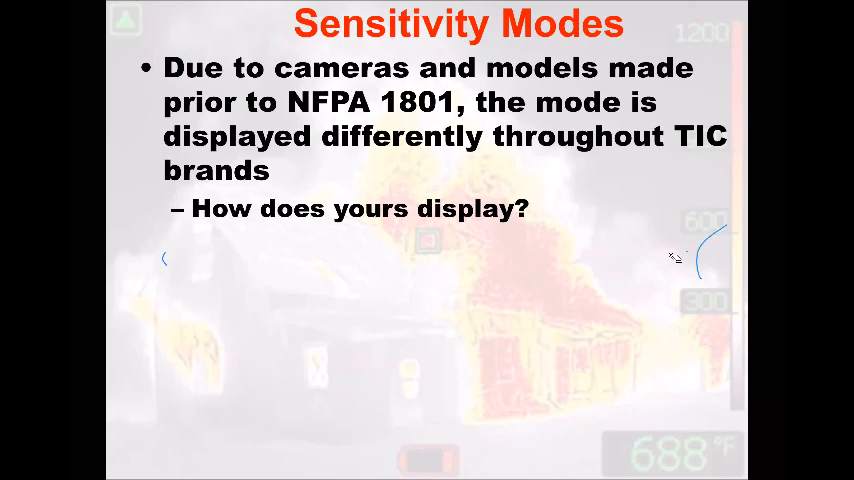So NFPA 1801 came out in 2010. It was revised in 2013, and it should be coming up pretty soon for a revision. If you have a camera that is built after 2010 and built to the standards or the metrics of NFPA, you guys notice in the background the green triangle in the top left-hand corner. If you see that triangle in the top corner of your camera, you switch sensitivity modes.